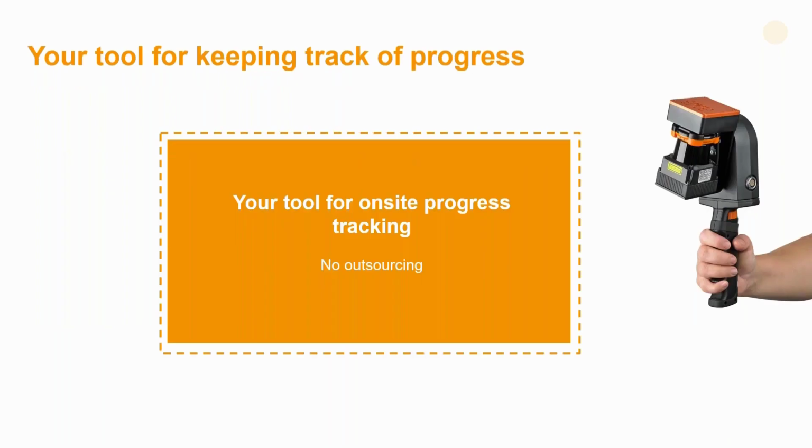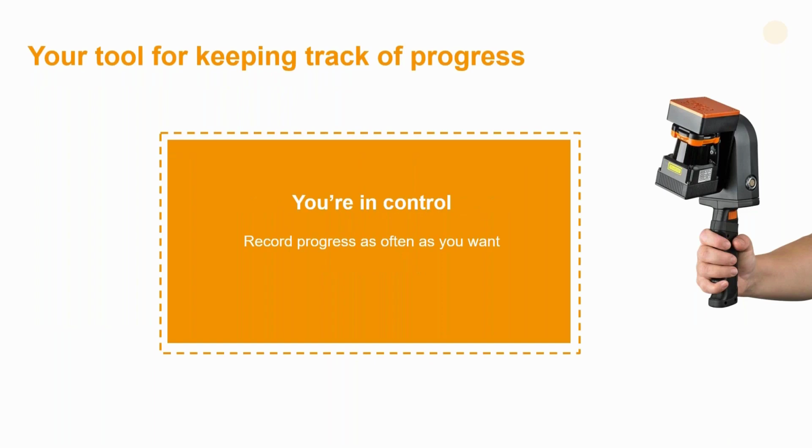So GeoSLAM Construction Progress is your tool for on-site progress tracking. You're in control of the data, so record progress as often as you want. It's fast and easy to use, so the whole team can use it. Accurate records that are unbiased and repeatable. Site notes and photos that don't require any specialist equipment. Designed for tough environments, whether that's in bad lighting or bad weather. And the data belongs to you, so share it and store it as you want.